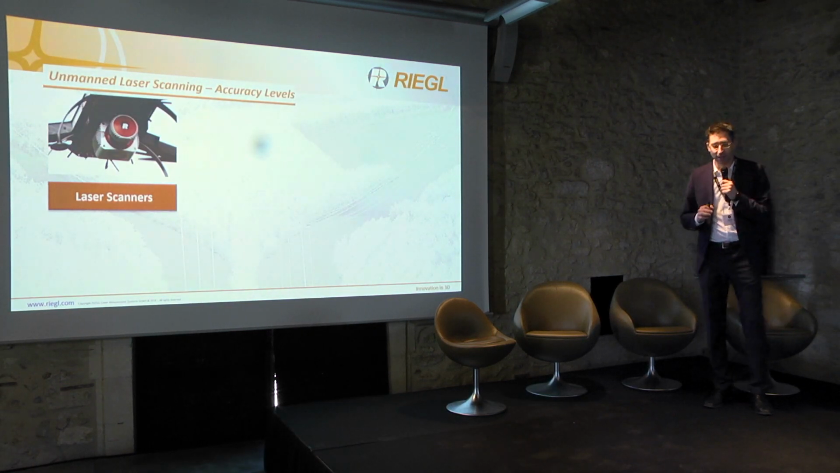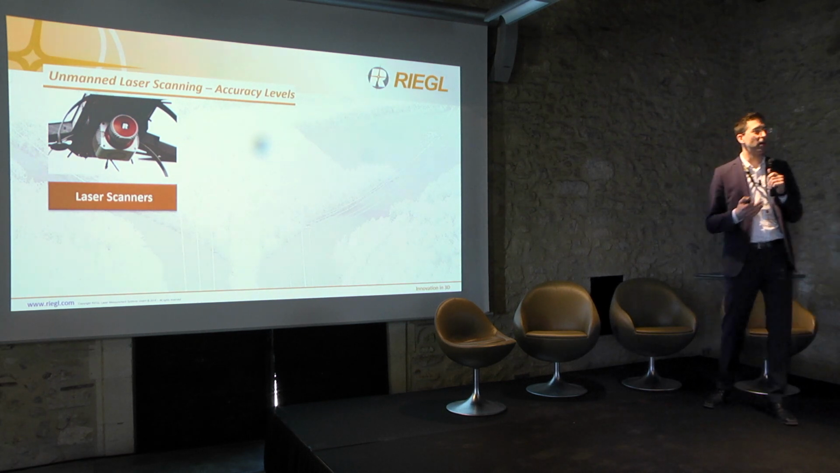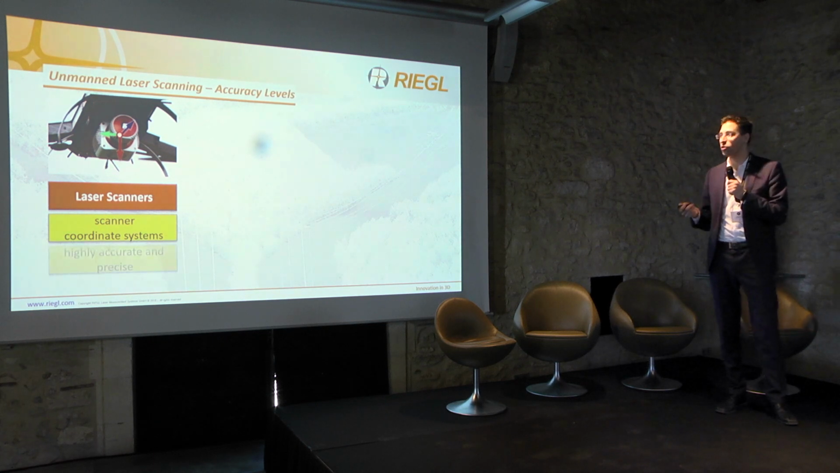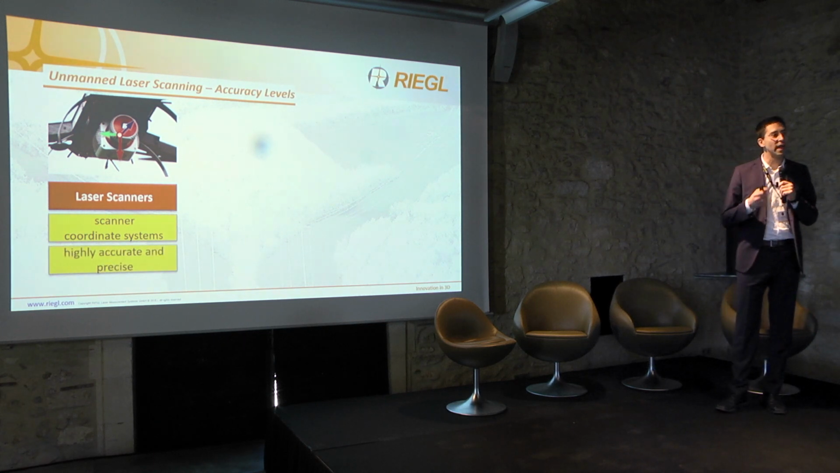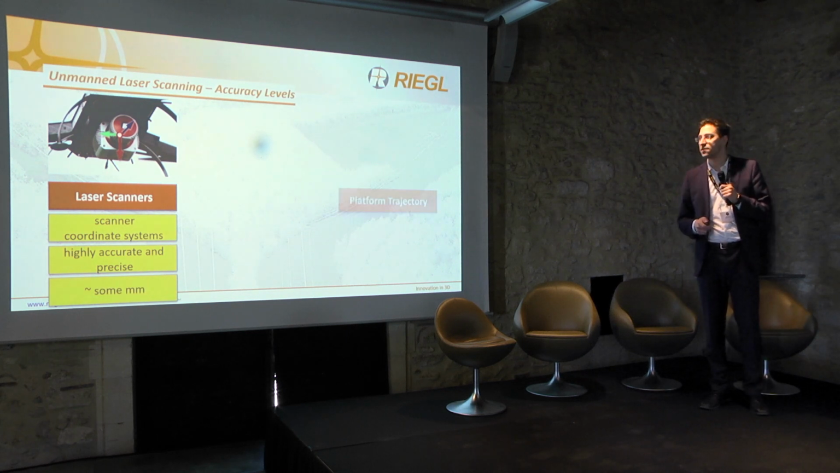If we take all the accuracy levels into account: the scanner coordinate system is very accurate and very precise, down to a couple of millimeters.